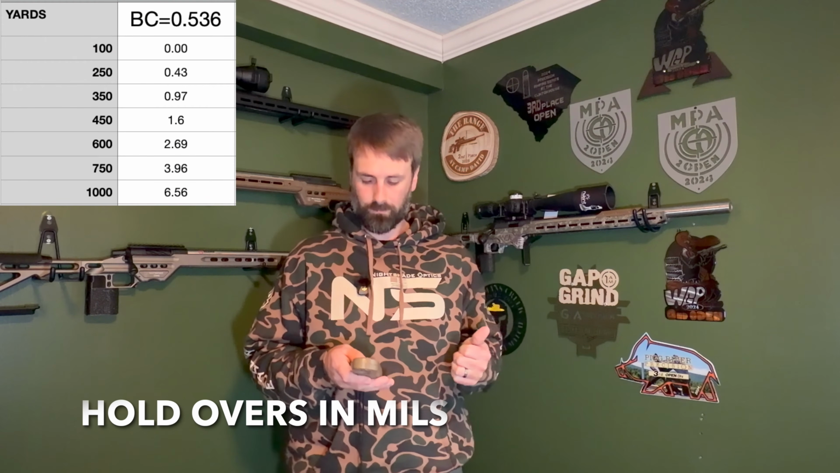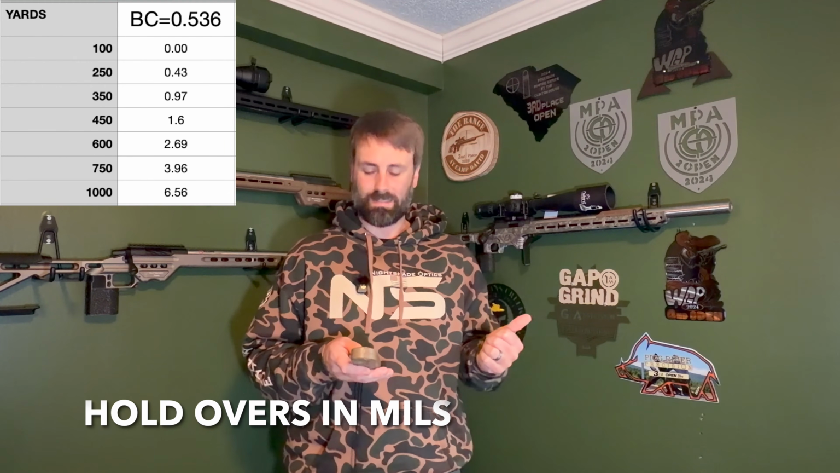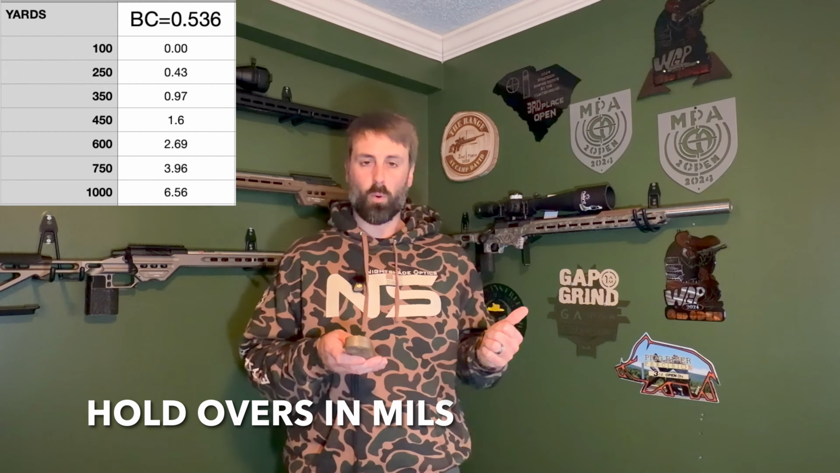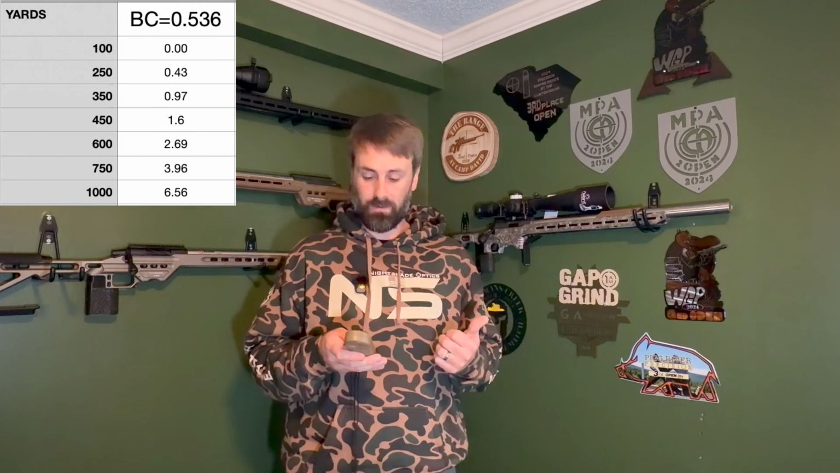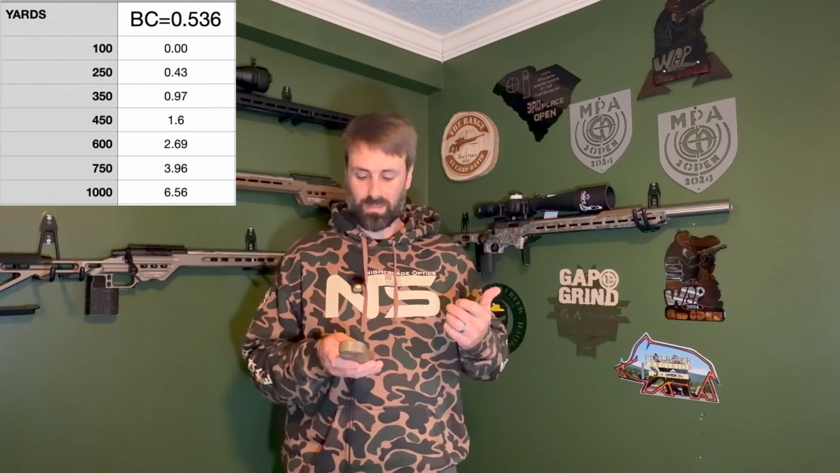So this is exactly what was in the scope. I'm just going to go through each one of these ranges, and I'll put them up on the screen so y'all can follow. I'm going to go through them quick so I'm not spending a bunch of time. 100 yards, you're at 0. 250, you're at 0.43. 350, 0.97. 450, you're at 1.6. 600, you're at 2.69. 750, you're at 3.96. And then 1,000, you're at 6.56. So that is the exact BC that we used when we were shooting.